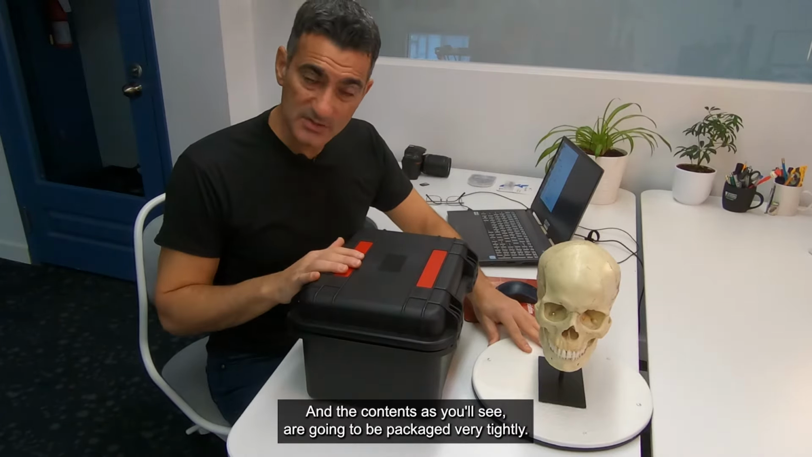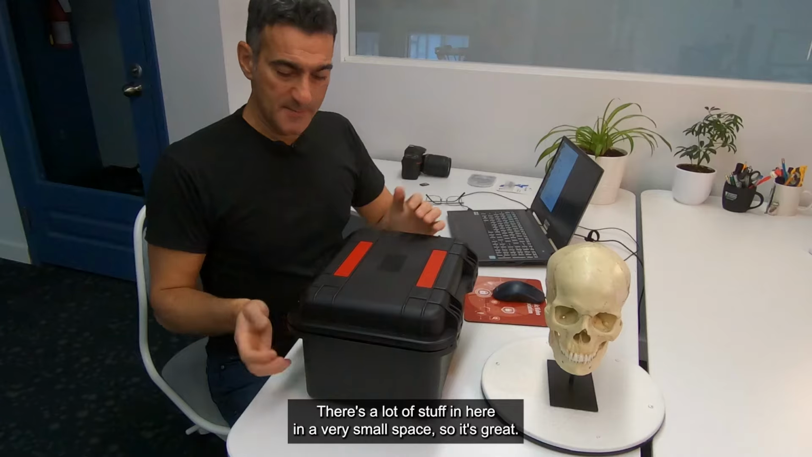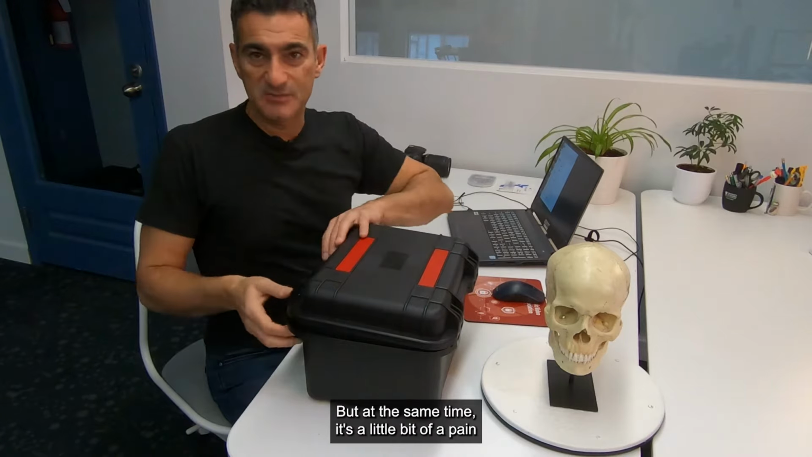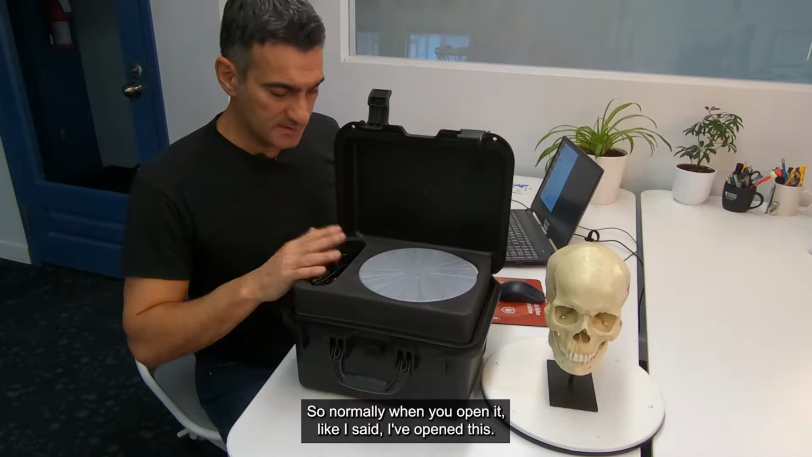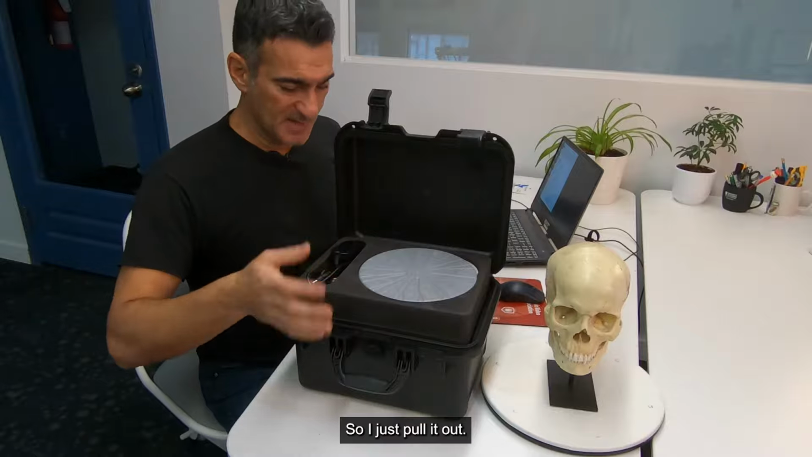And the contents, as you'll see, are going to be packaged very tightly. Okay, there's a lot of stuff in here in a very small space. So it's great, but at the same time, it's a little bit of a pain when you want to put stuff back in. You got to really cram stuff in there. So normally when you open it, like I said, I've opened this, I had all the stuff out already. I couldn't wait, so I just pulled it out.